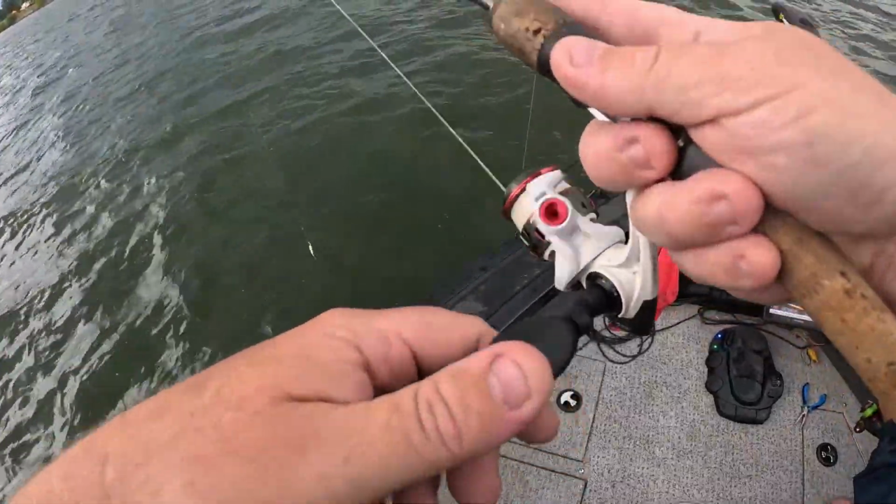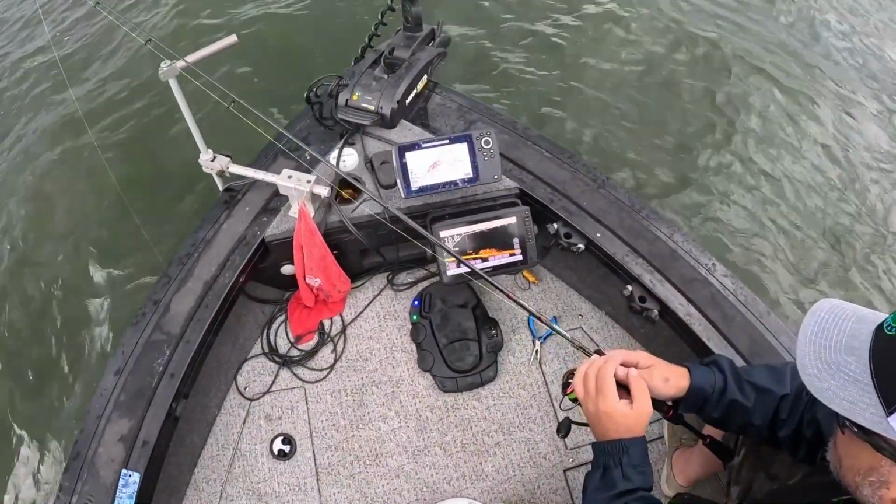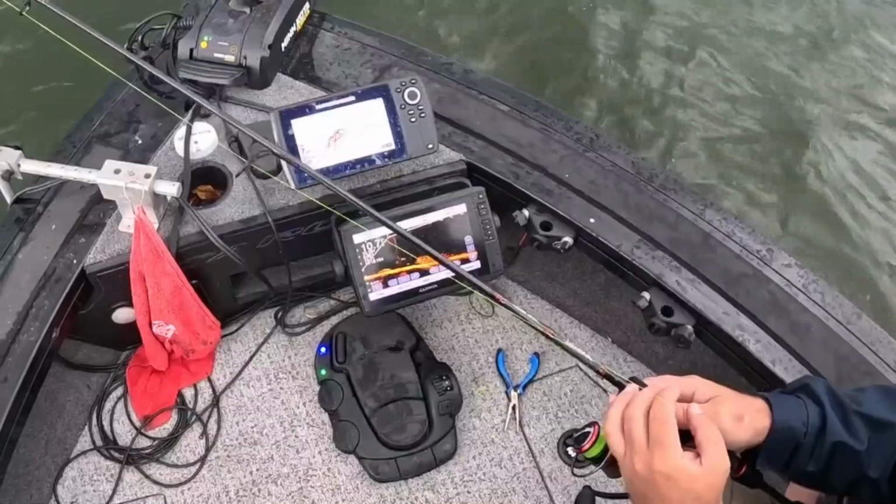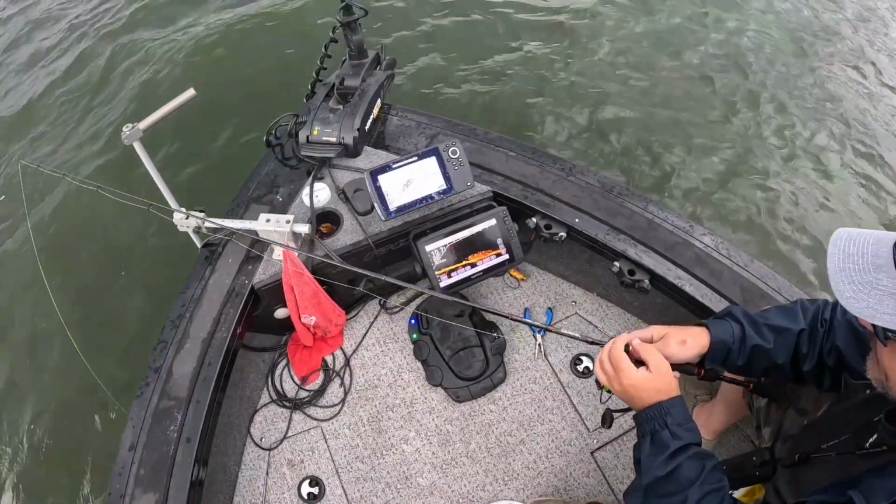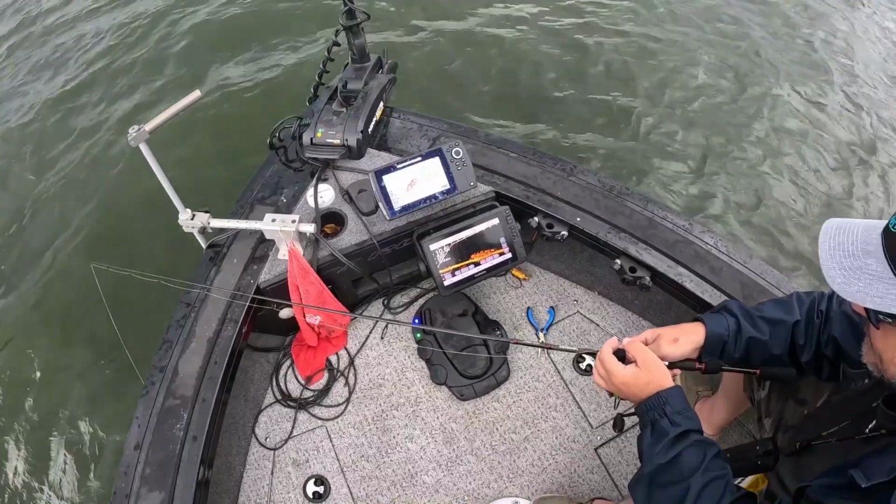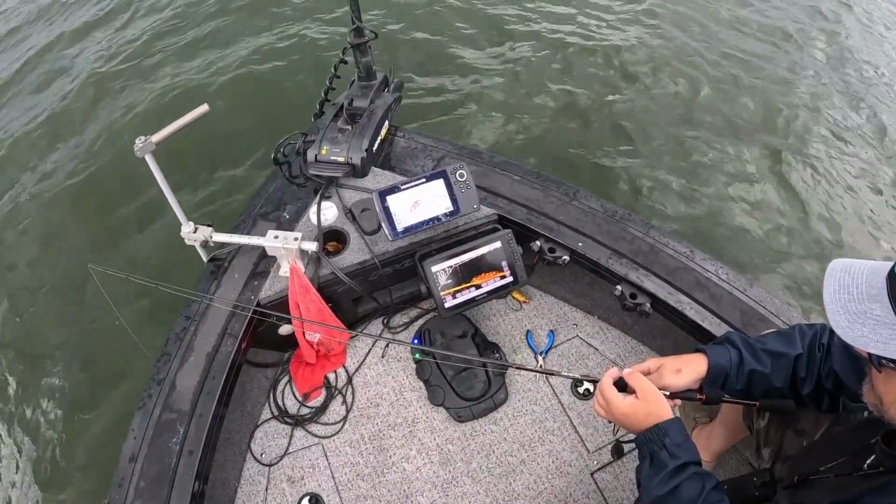Now, if you guys saw one of my previous videos not that long ago at Lake of the Ozarks, when we first got on this pile, if we can zoom in on the Livescope, they were relatively kind of moving around. And now you can see they're just tightly huddled up into this brush pile. And for some reason, it becomes so much more difficult to get these fish to come out. I don't know, but that's what they're doing right now.